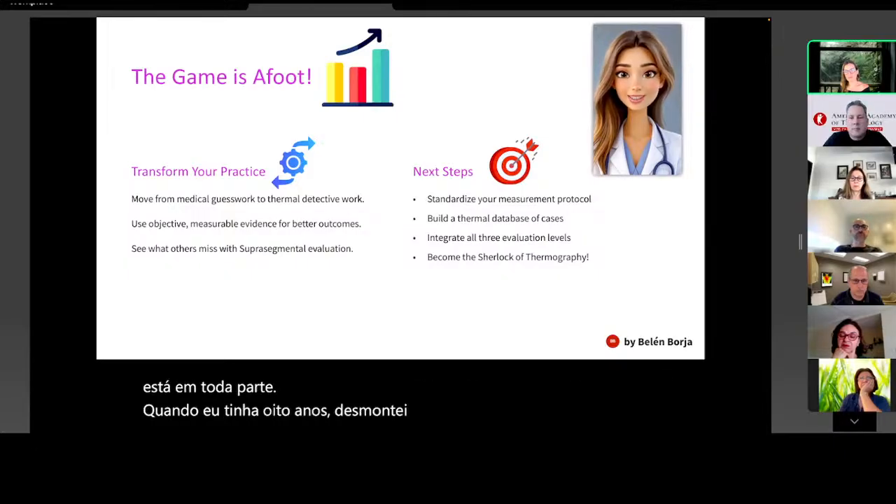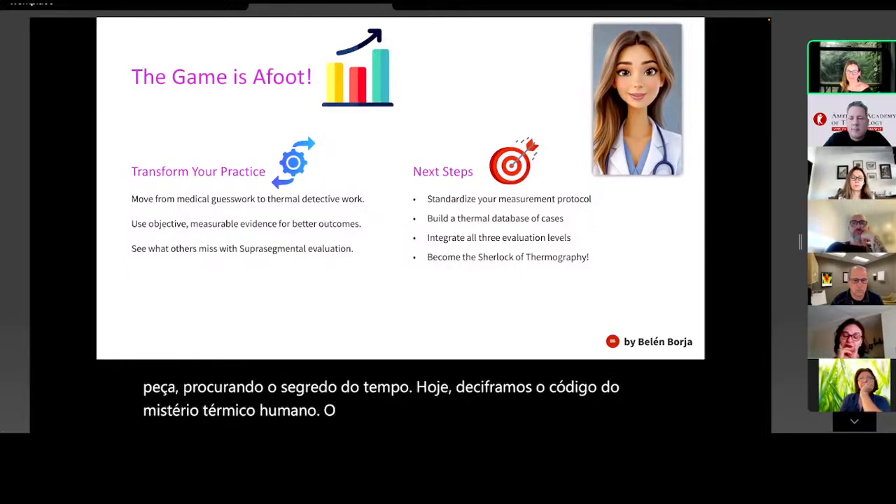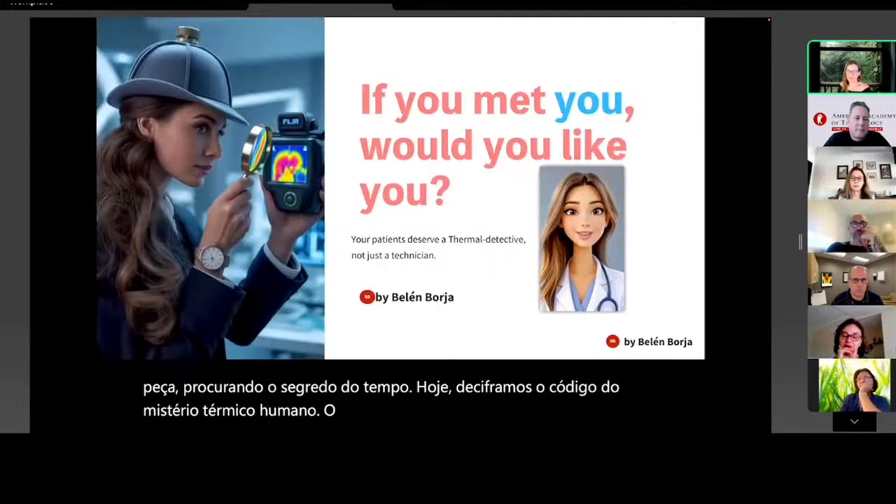When I was 8, I dismantled that pocket watch piece by piece, searching for the secret of time. Today, we've cracked the code of the human thermal mystery. The game is afoot.